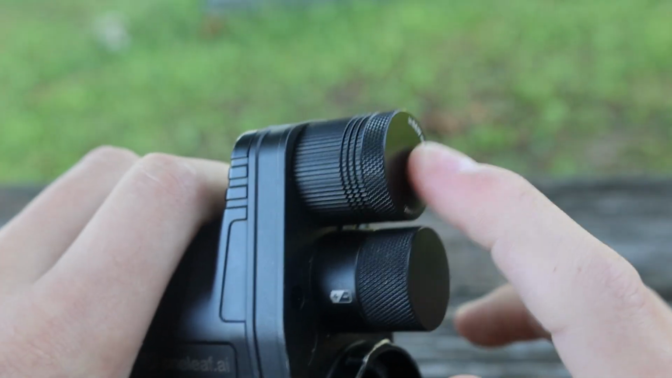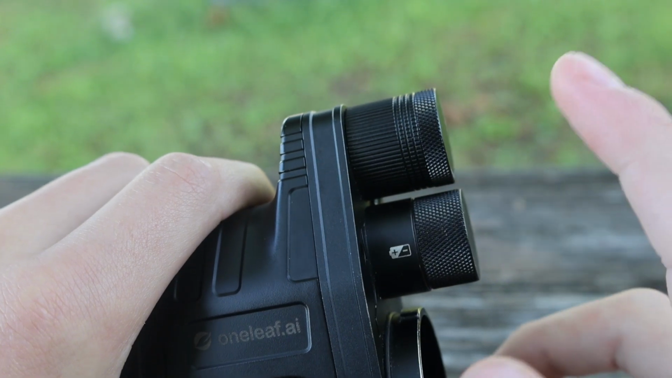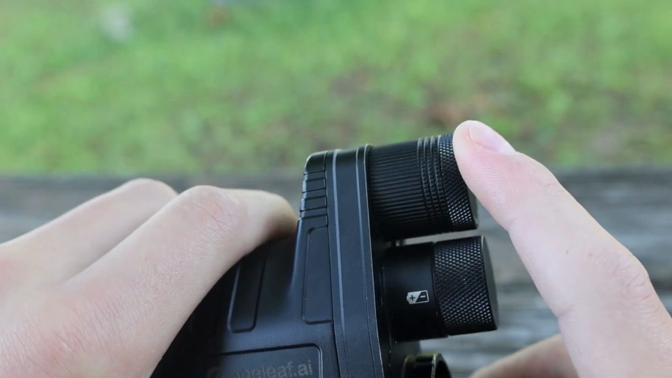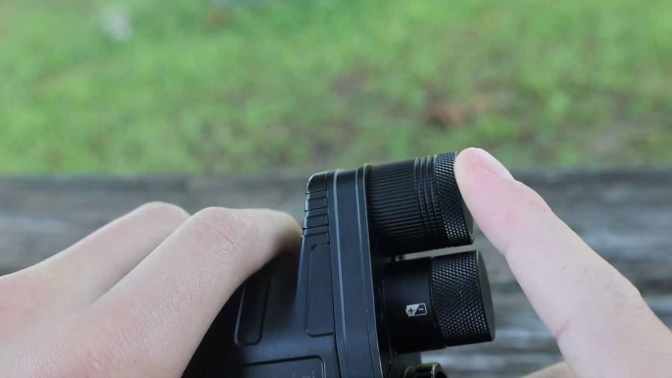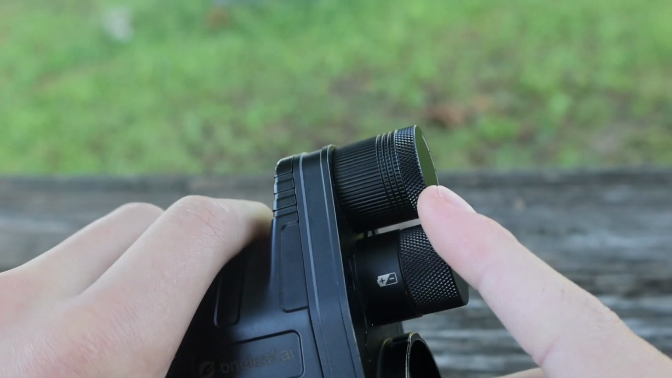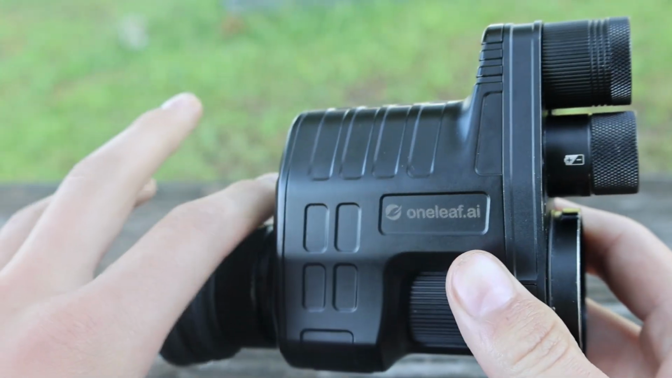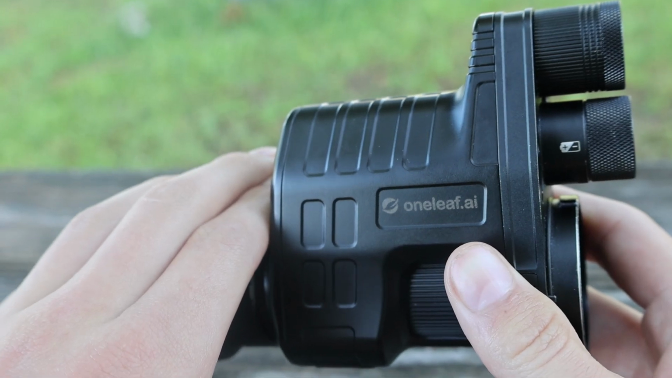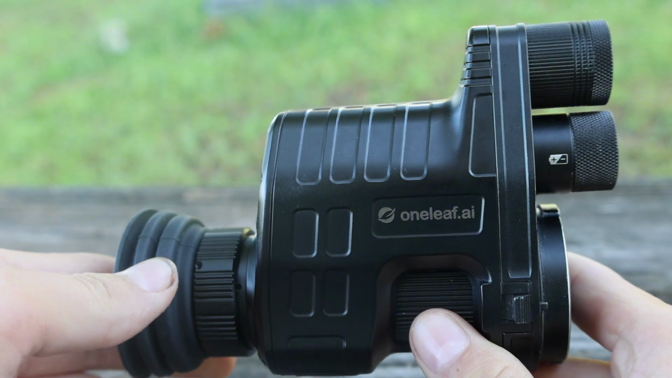I have the cap on right now so I don't scratch it, but yeah, they include the IR light, and it really actually does work. If you're gonna be shooting at like 300 yards, I'd recommend buying a bigger IR light. With what I'm doing, it's perfect. Just rat hunting at my grandma's farm. It's really fun. If you're just a person looking for a budget ratter scope, get this.